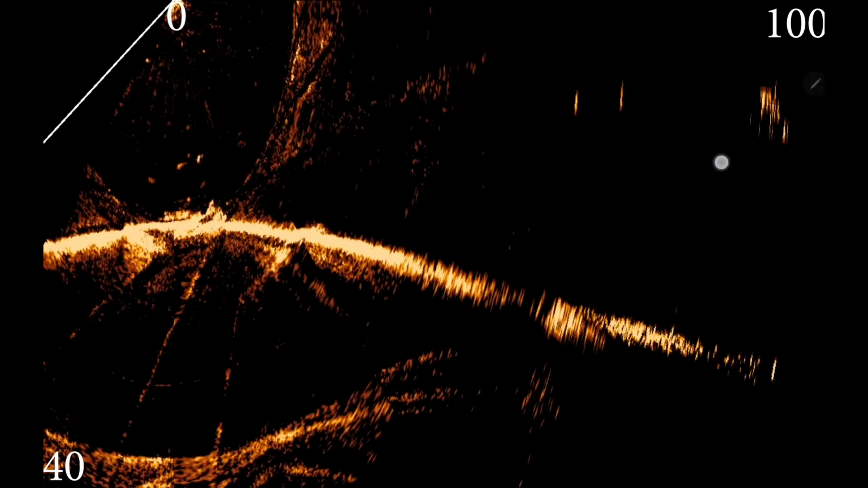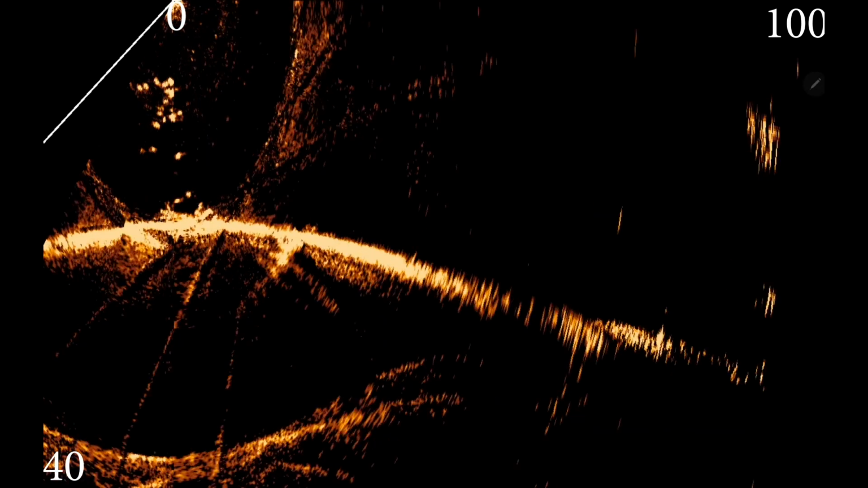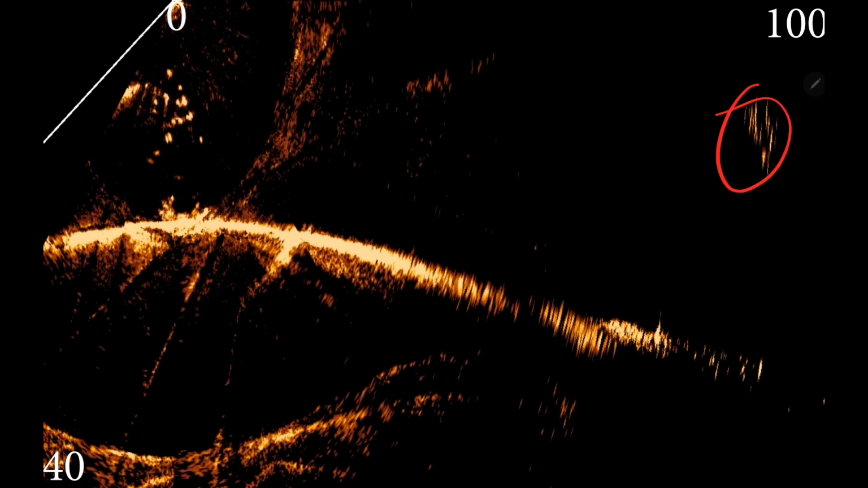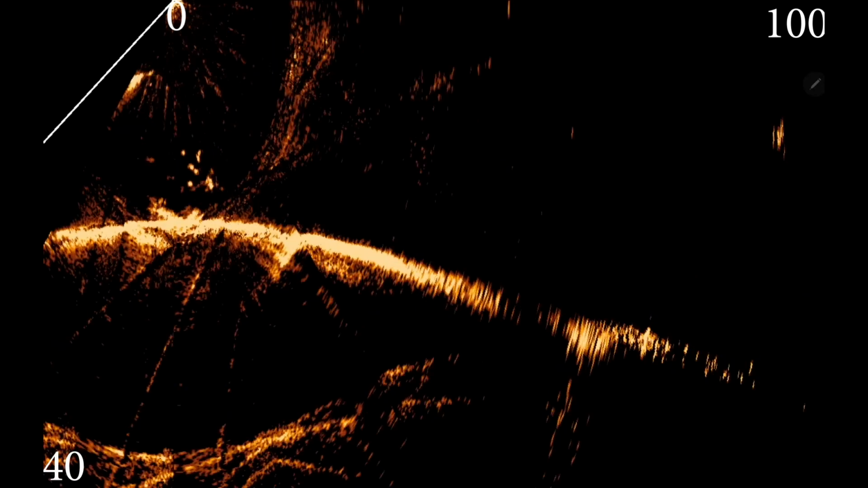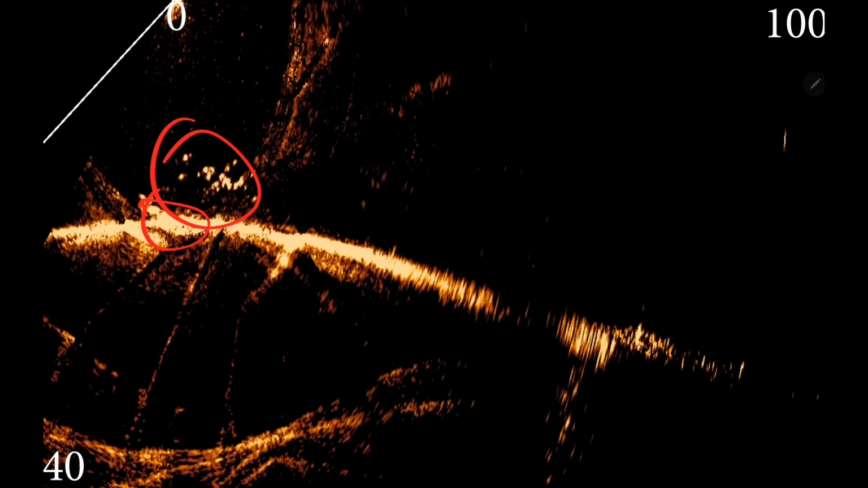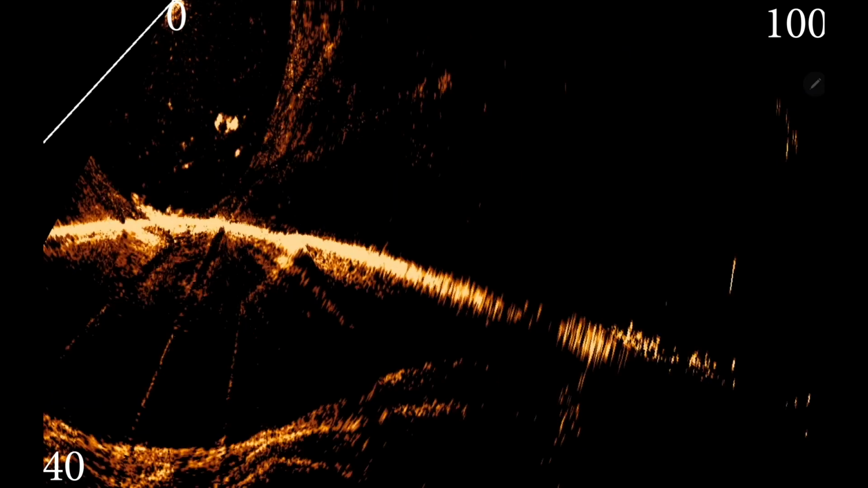Look, you can kind of see some off in the distance here. That right there might be a ball of shad or herring. I told you I'm gonna call them shad because I'm so used to shad. But look at all those fish just relating to that little laydown right there. They're just there, but they're not biting. They don't care. Ain't got nothing that they want. So that's what it is.